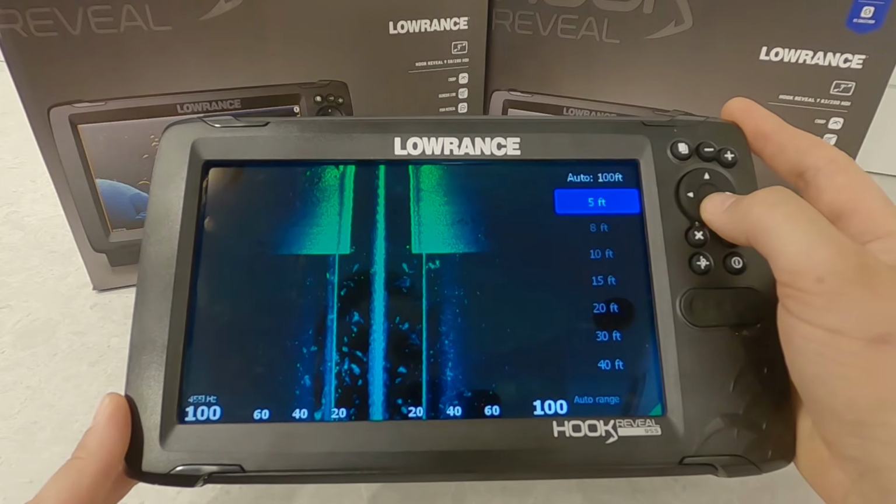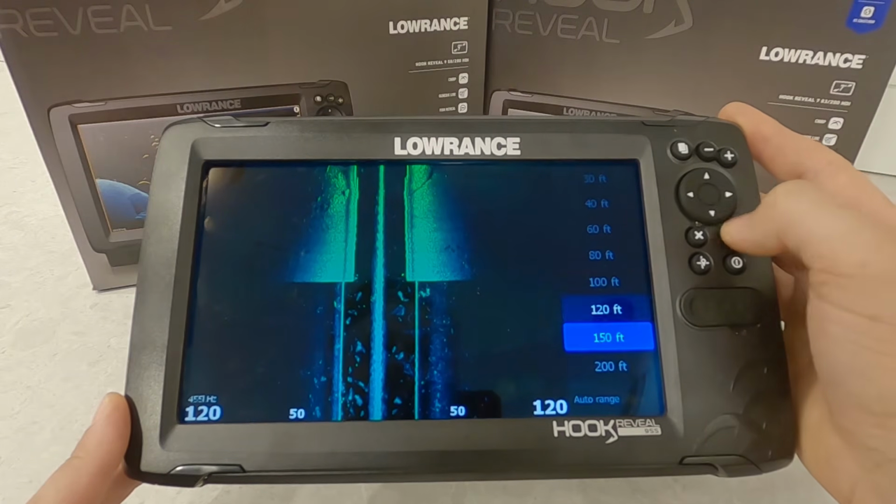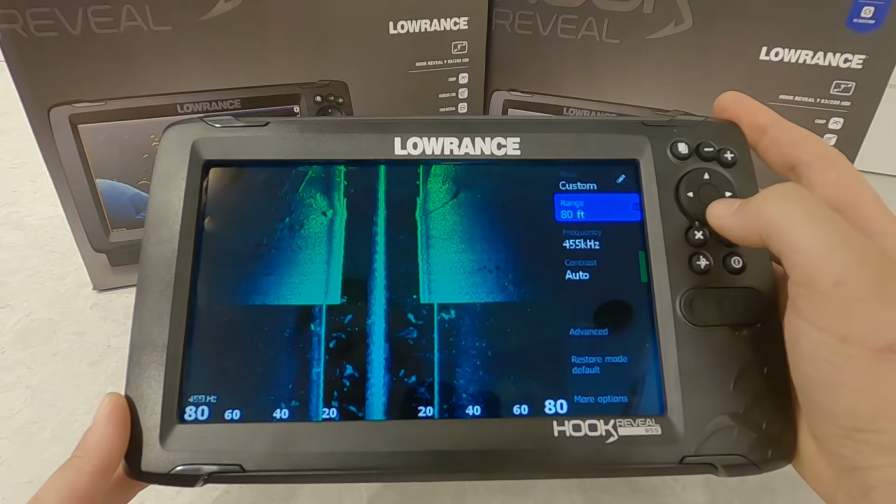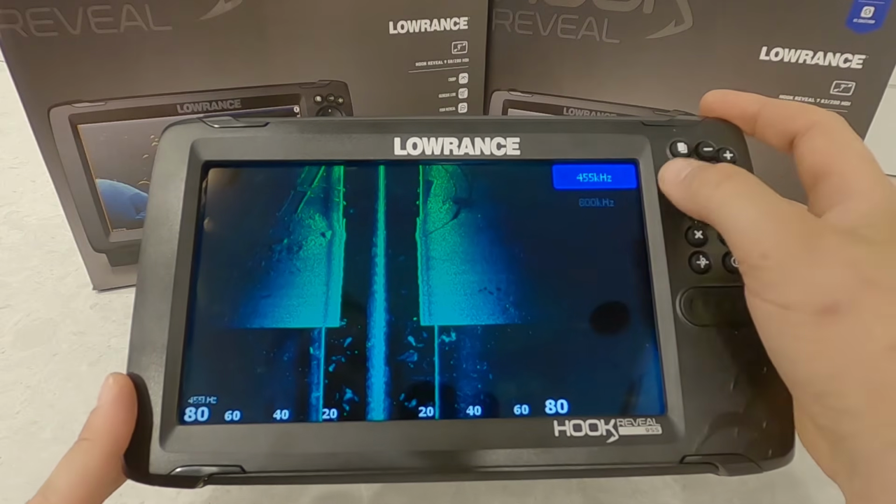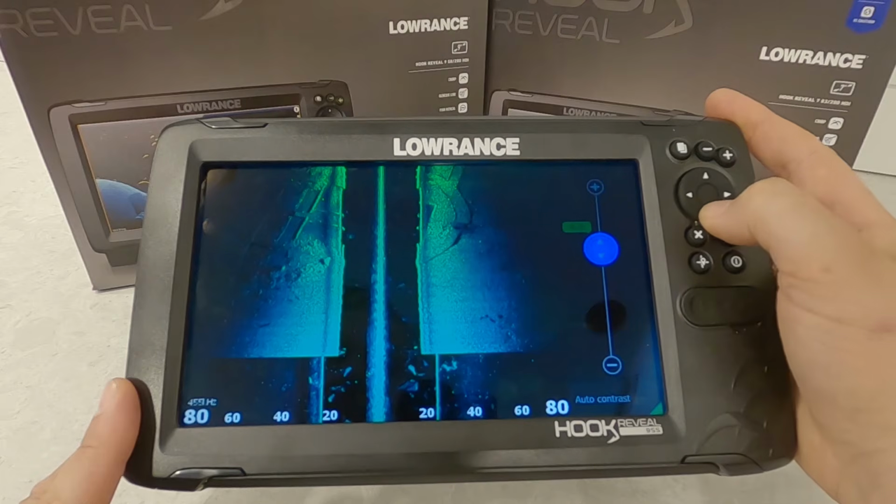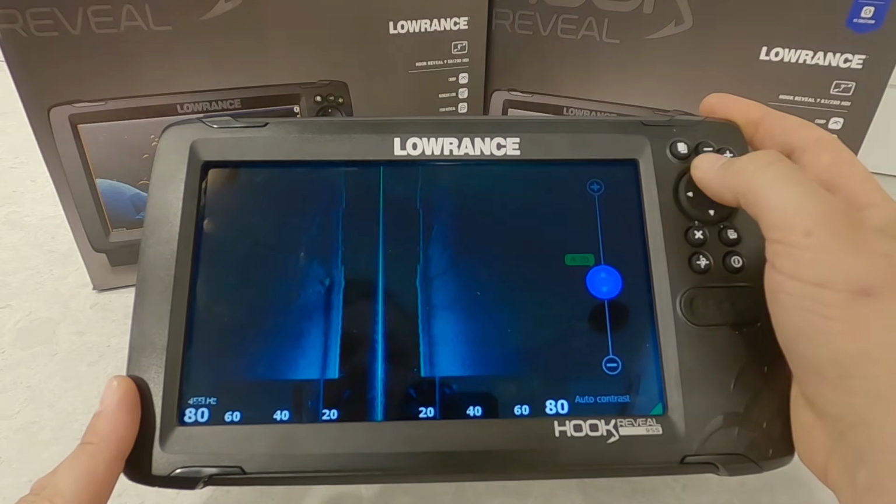Range is going to, rather than go up and down, go left to right, so we can increase that range or decrease that range, whatever we prefer, or leave it in auto. Frequency again is the same as DownScan. 455 looks further away, 800 gives you better detail. Contrast, again, same as DownScan. We can adjust that however we see fit.